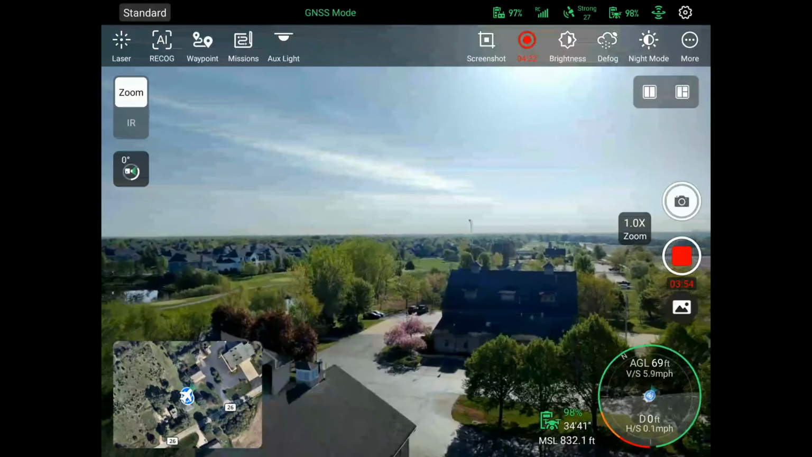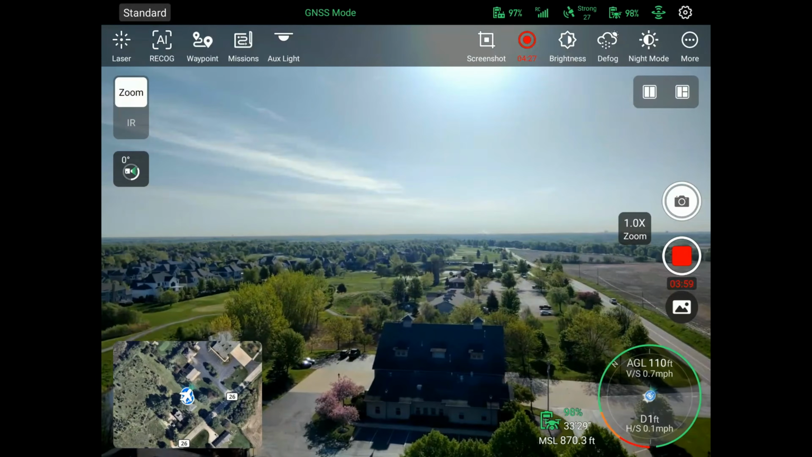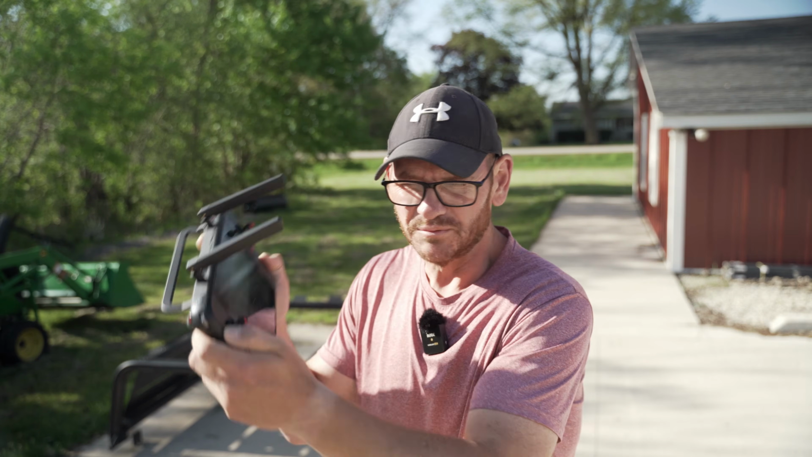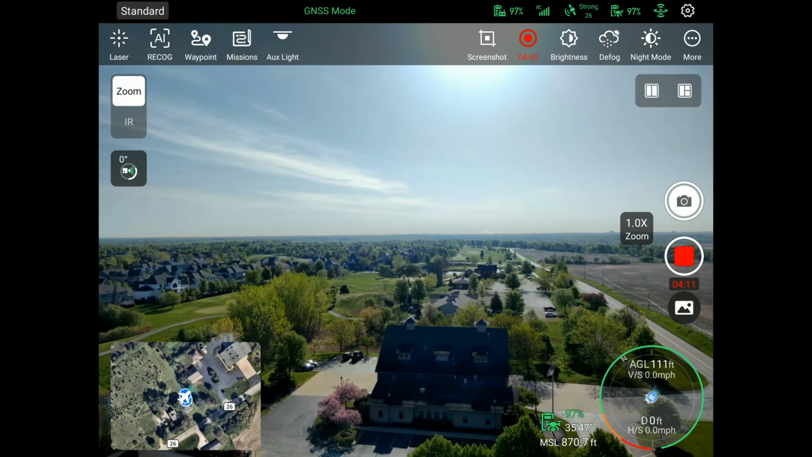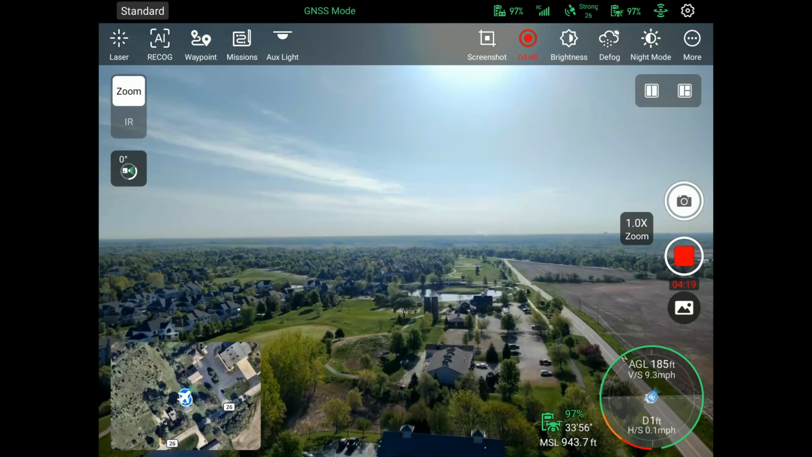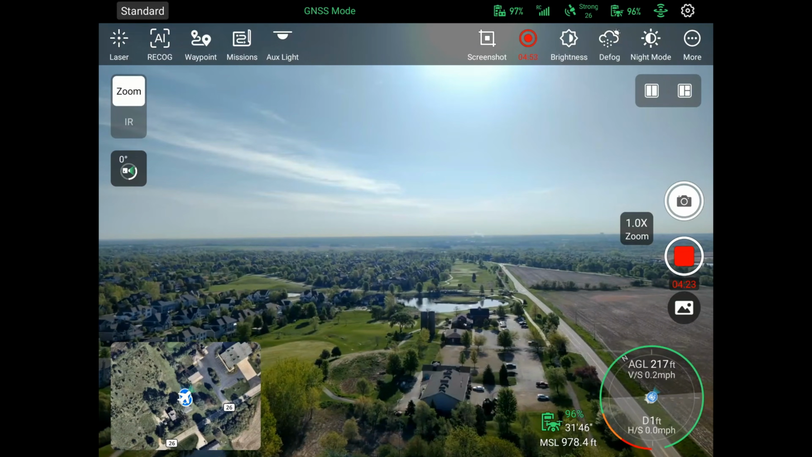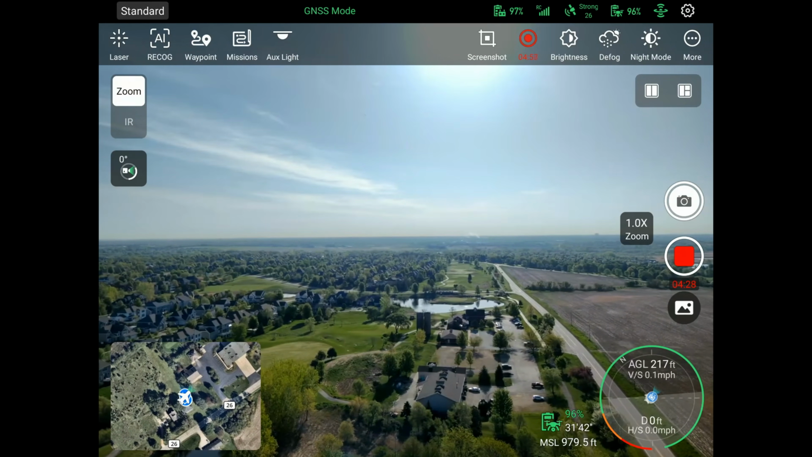All right, so you guys can see the screen as well as the remote. Obviously here, real quick, I just want to show you, I'm flying with this giant remote. It really is massive, really nice remote, really bright screen. I'm in sunlight right now and I can see it really well. So right now I am, let's go up a little higher. At 200 feet, you can see that in the bottom right corner, 217 feet above ground level. So, all right, we're straight above me right now.